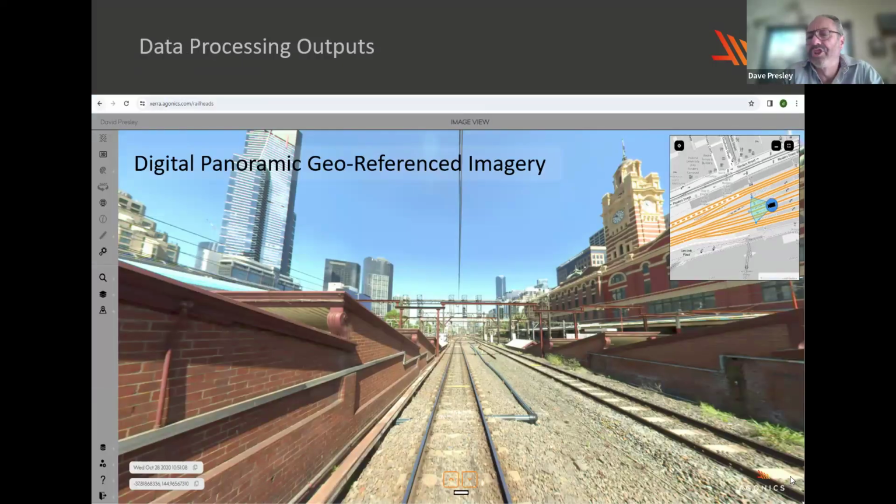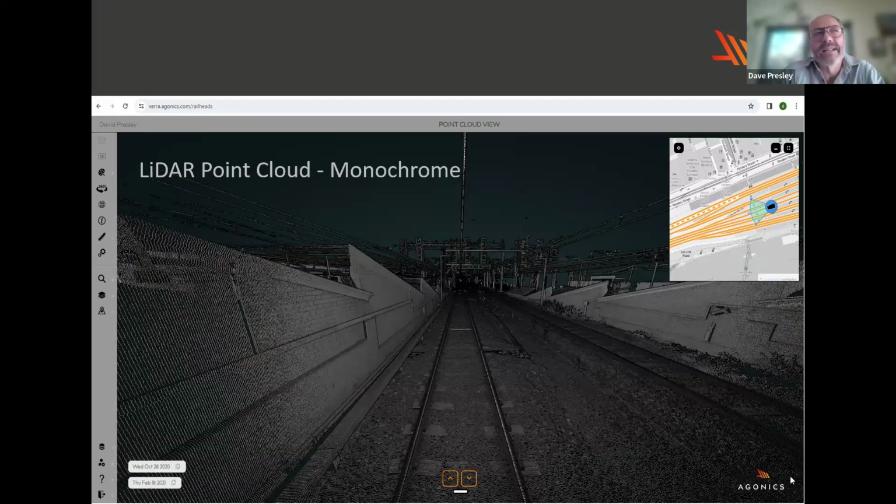I'll soon show some examples of this technology in software, but just on a couple of slides. MLS systems capture high resolution digital photos every 5-10 metres as the vehicle is driven along the track. Here's an example of some photography captured through Flinders Street in Melbourne. A data point cloud is captured together with that imagery.